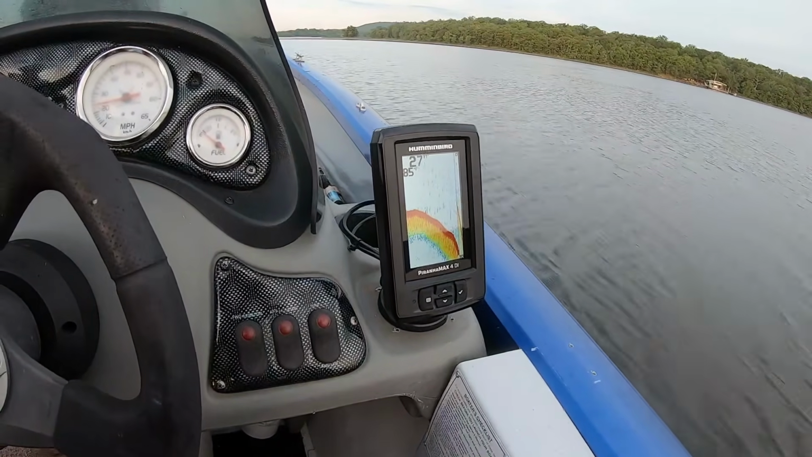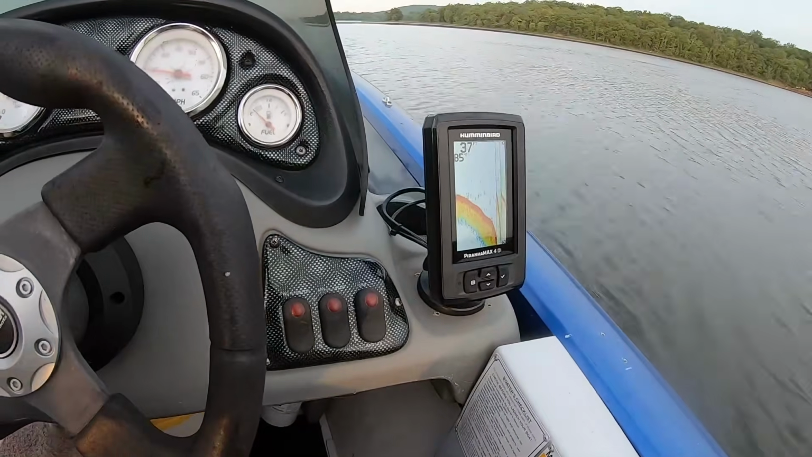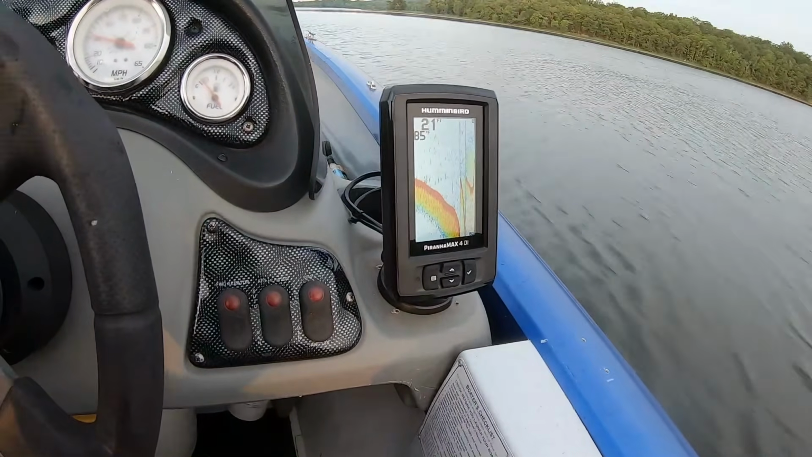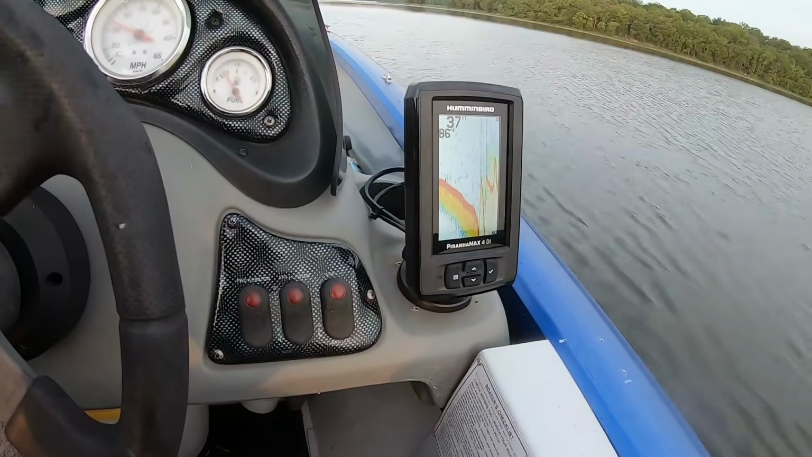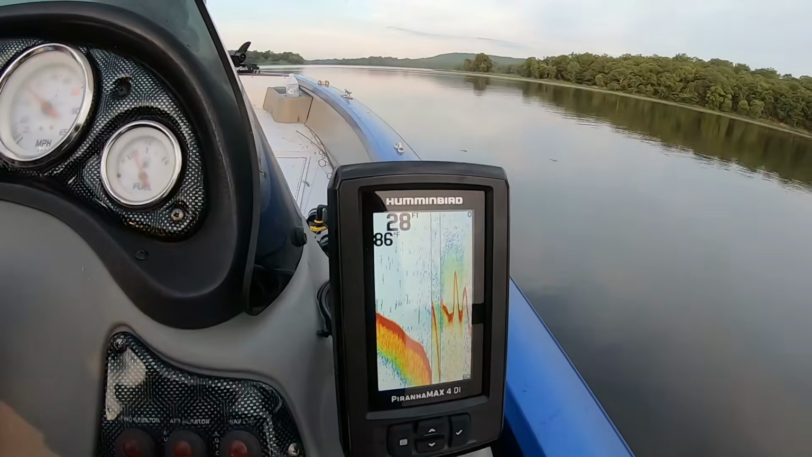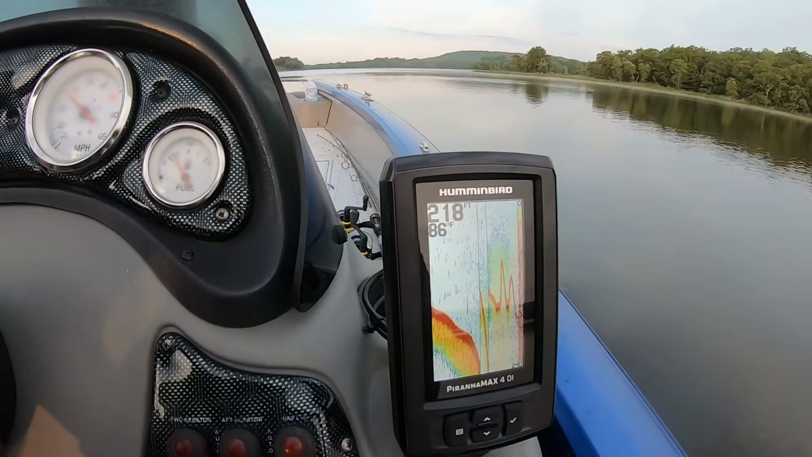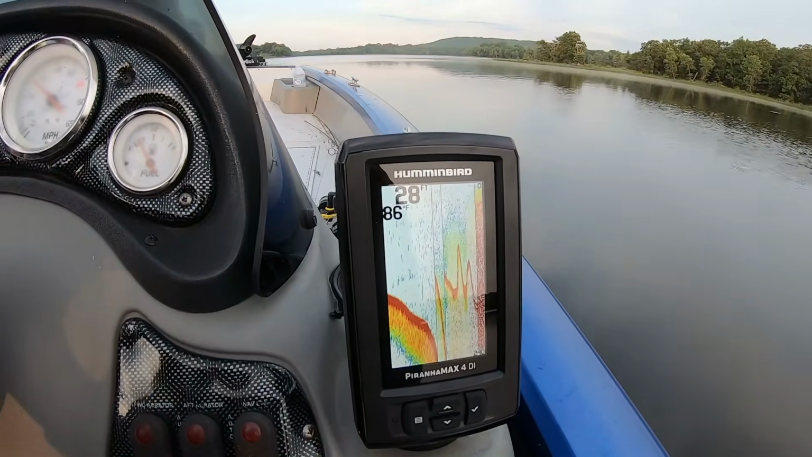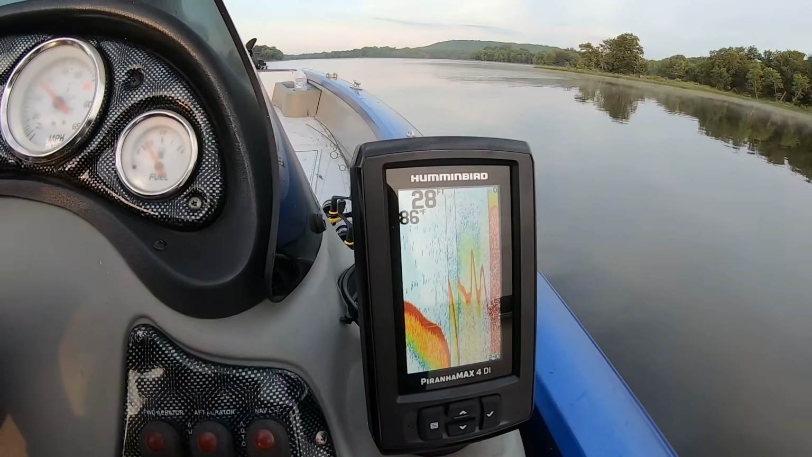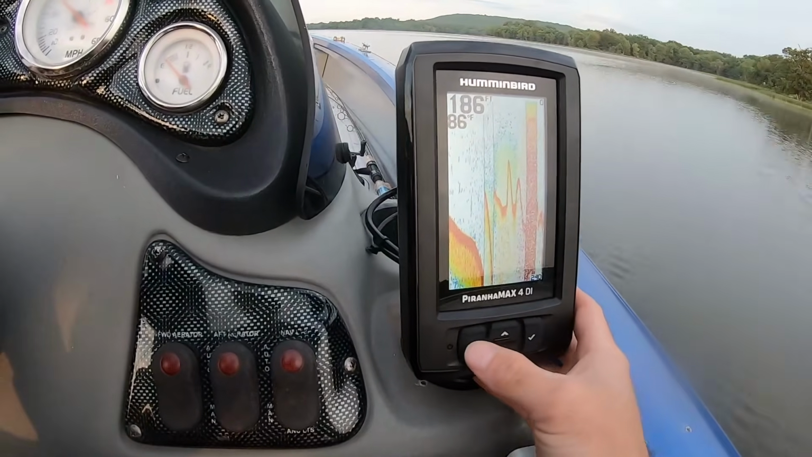See, right about 30 miles an hour, it starts to do that. It gets choppy and glitchy. I don't know what I'm looking at. That doesn't look right, but it did. See, it even shows 218 feet. It's not 218 feet right there. Right back there, it's 28 feet, just like what it's saying now. It just kind of goofed in certain areas when I was going really fast, and the lake was smooth.